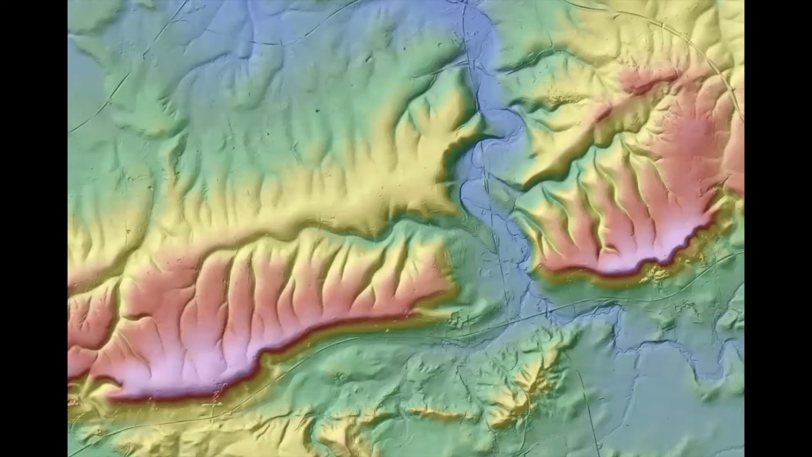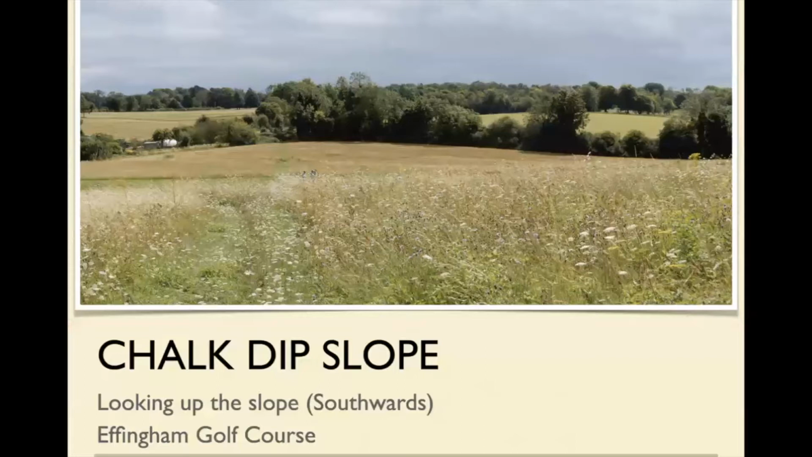So what we're going to do is look over here, first of all, at the slope of the chalk itself. I'm going to look up the slope and then down the slope. So this is on Effingham Golf Course, looking up the slope, and you've got this gently undulating slope along here, and you're actually on the chalk here.